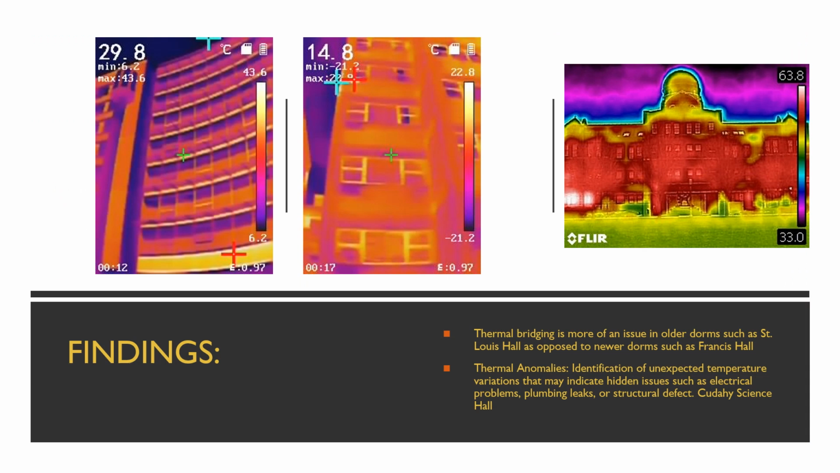Let's talk about some findings that we saw with the thermal images that we took. On the left-hand side, you can see two different images. One is of Francis Hall, and the other one is St. Louis Hall. As you can clearly see, Francis Hall has a lot of darker areas compared to St. Louis Hall. This is because the newer buildings have better heat retention compared to the older buildings.